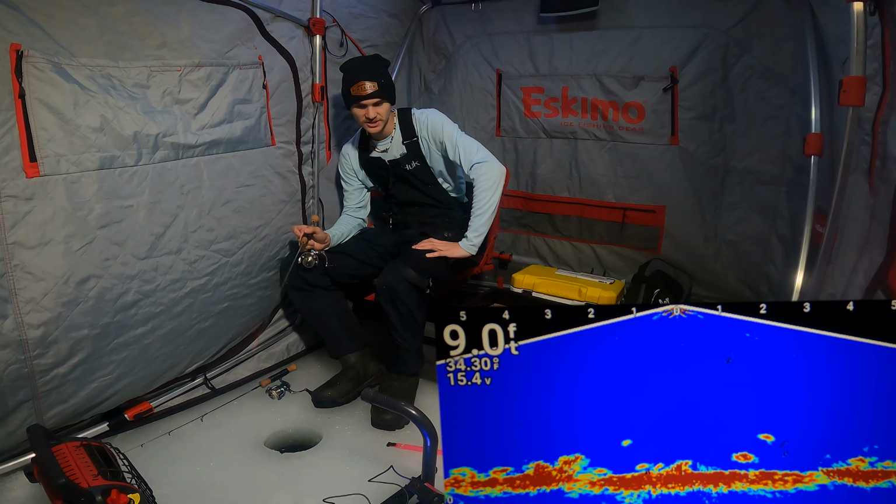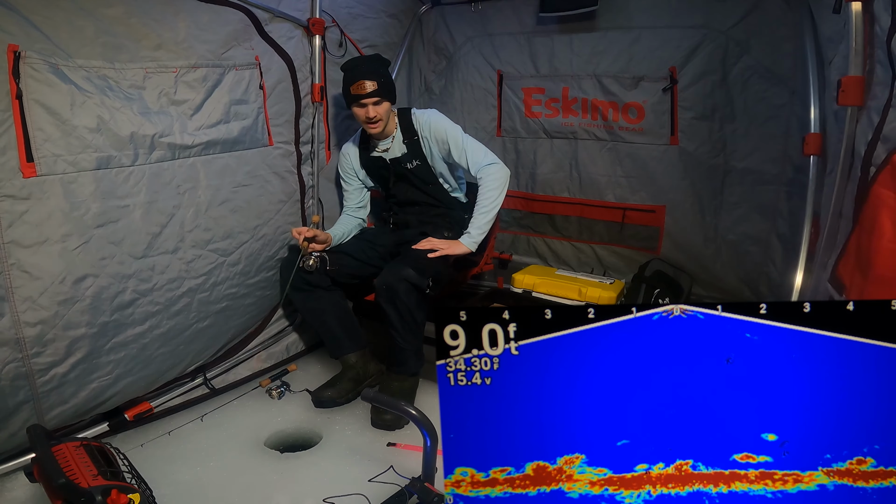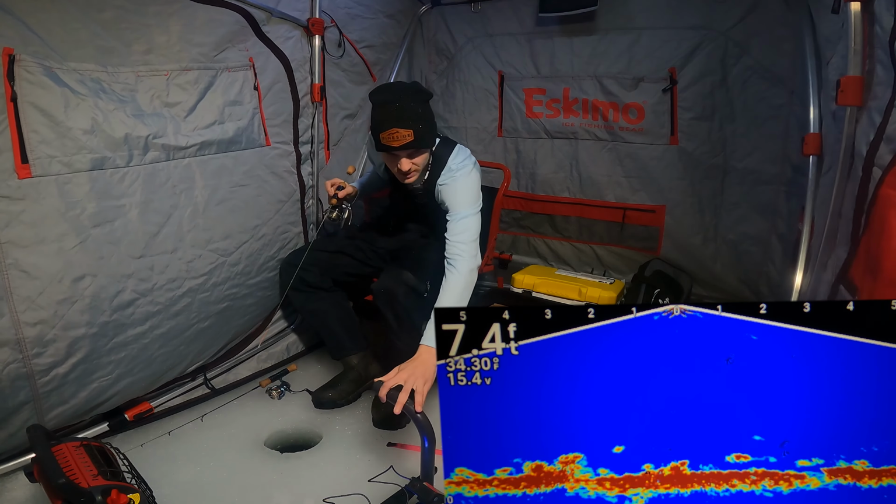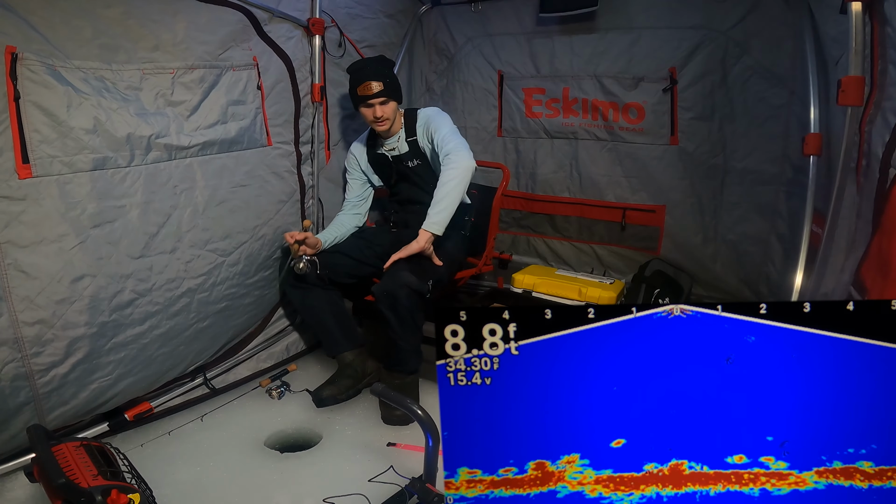The big school of fish is no longer here. There was a really big school of fish earlier when we got here, but now it's just a bunch of decent fish, and I got no problem with that at all. I'm just waiting to see when the crappie school wants to come through. Let's see what else we got down here. All right.